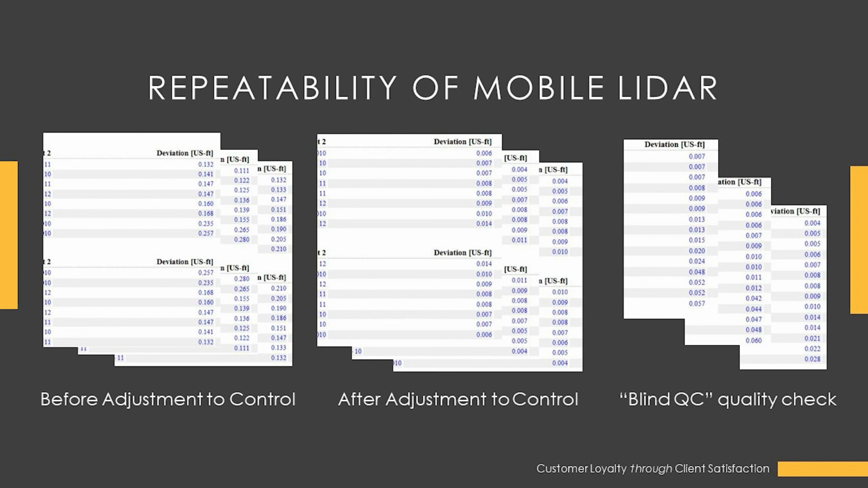So there in the middle, you see after adjustment. This is showing you where those targets showed up in the mobile LiDAR data set after being adjusted to the survey control, which, if the software is working properly, the values should look like they are there.